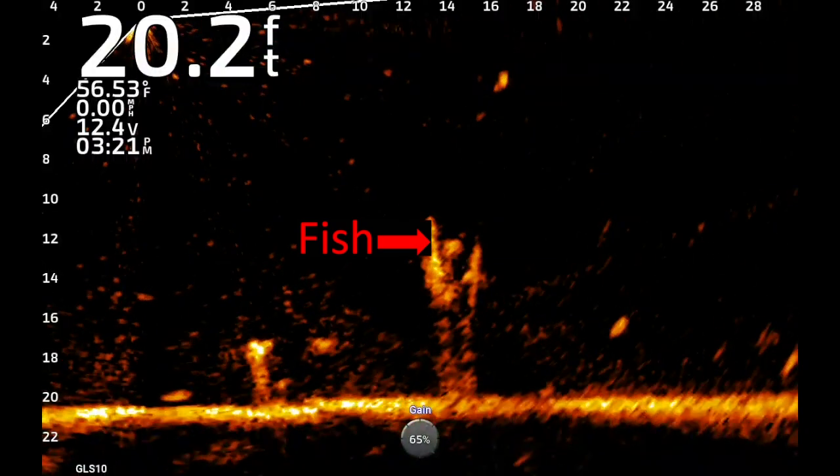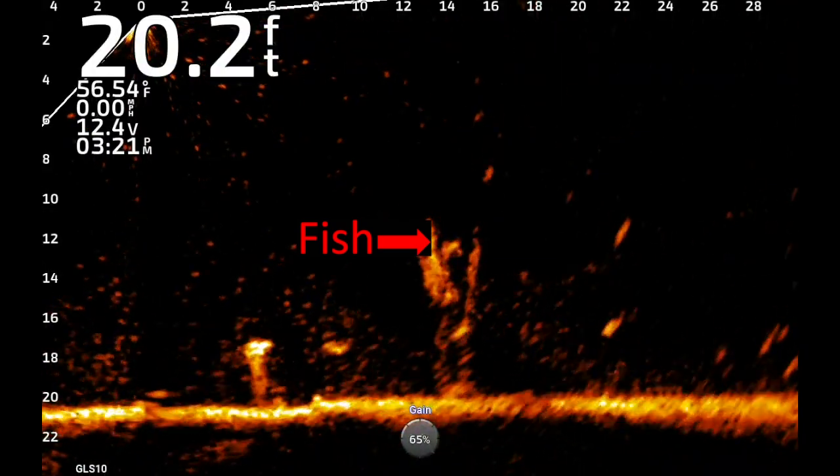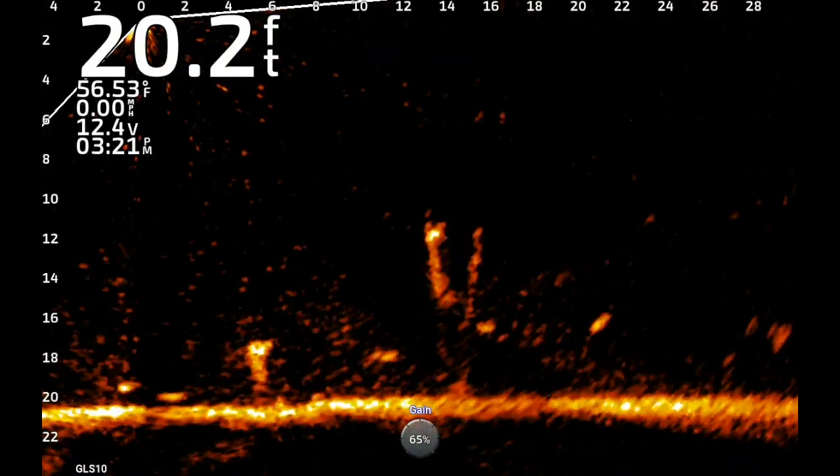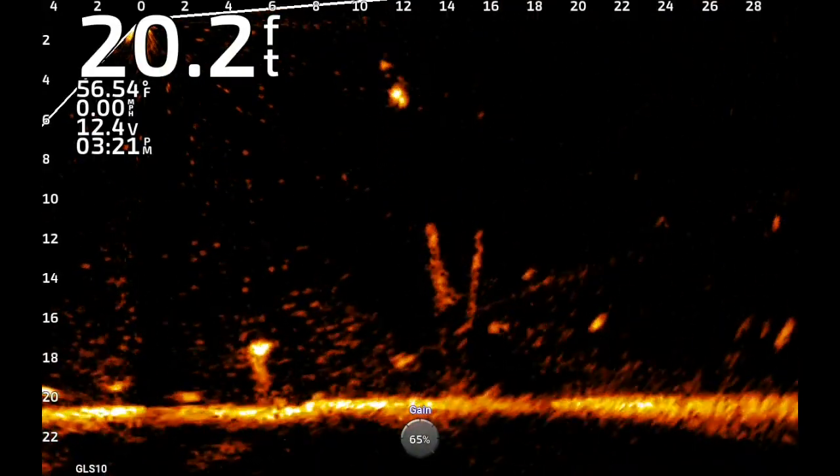Same fish, same top. He watched his buddy get caught. Now we're going after him, and he's a willing participant as well.